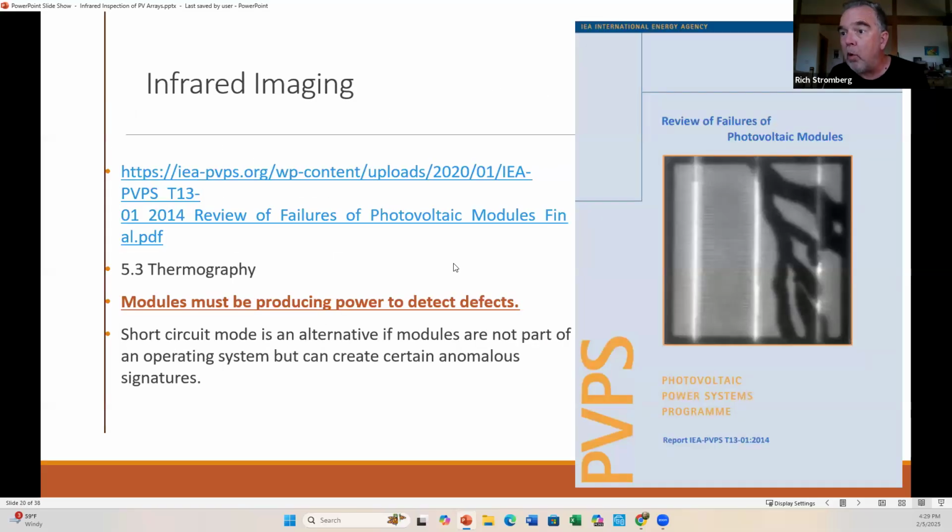If you want to look for more information on some of these defect types, the International Energy Agency PVPS, which stands for Photovoltaic Power Systems Group, Task 13, of which I am now a member, wrote this report back in 2014, updated in 2016. I think there will be a newer one coming out, but they do have section 5.3 on thermography itself.